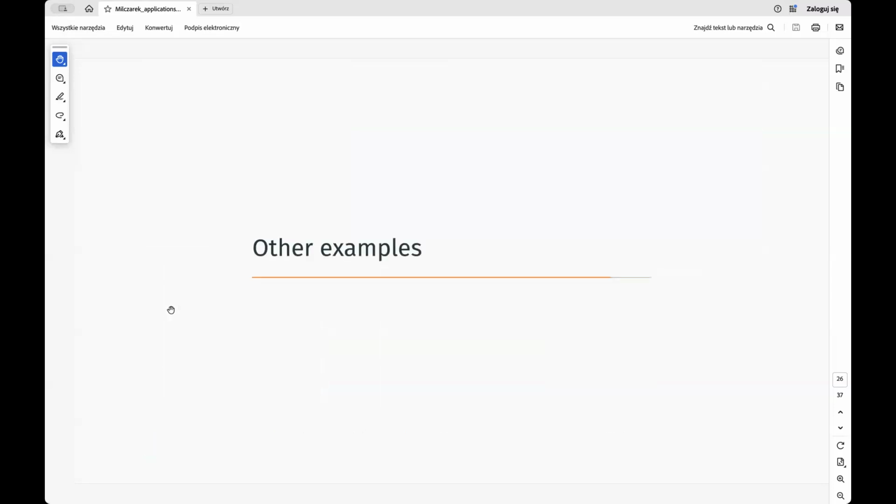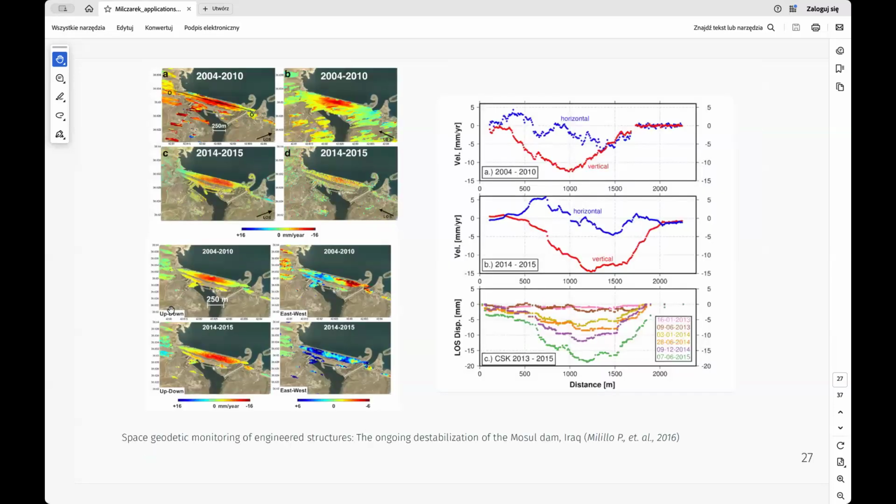Okay, so other examples: infrastructure monitoring, two last examples. The first one is from the Mosul Dam in Iraq. What is interesting here is that the researchers used a combination of multiple bands. If I remember correctly, it was X band, so TerraSAR-X, C band, and L band also.